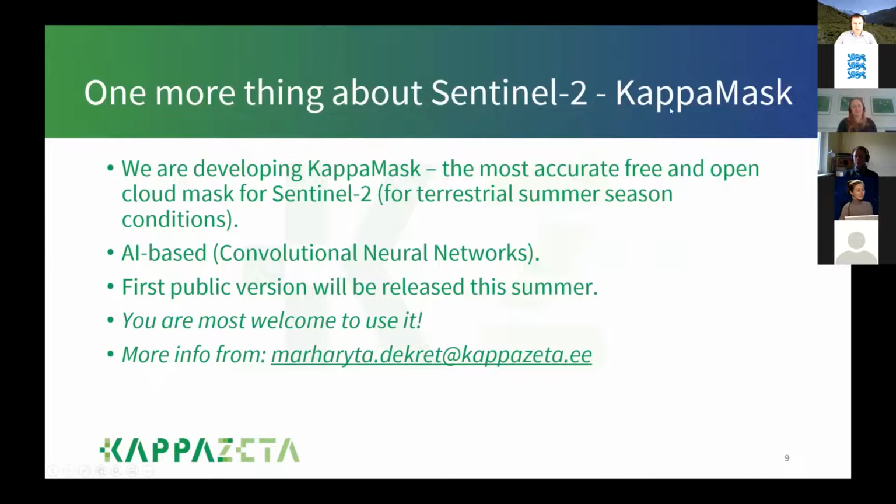Then one more thing about Sentinel-2 before we go to the radar world. We are developing a free and open cloud mask called Kaupo mask for Sentinel-2. We started with terrestrial summer season conditions, so marine users have to be disappointed at first. But many terrestrial users, we believe, are already happy: agriculture, forestry, and so on. We used the latest AI technology for it, and the first version should be ready this summer.